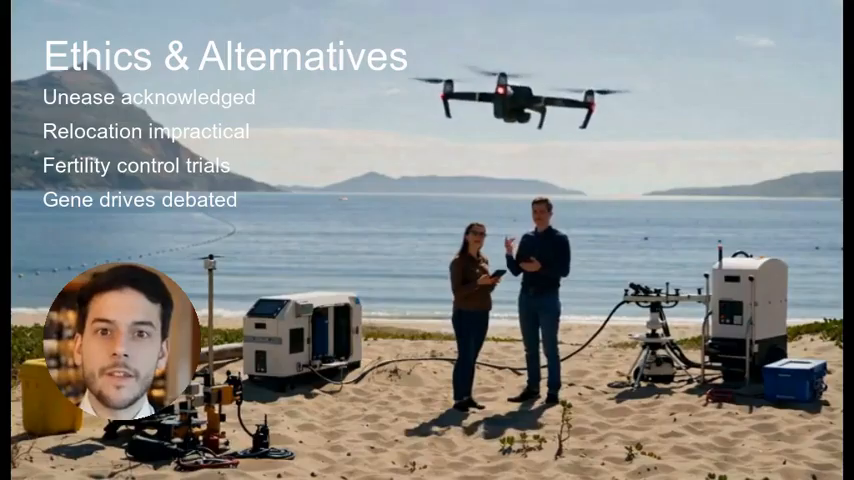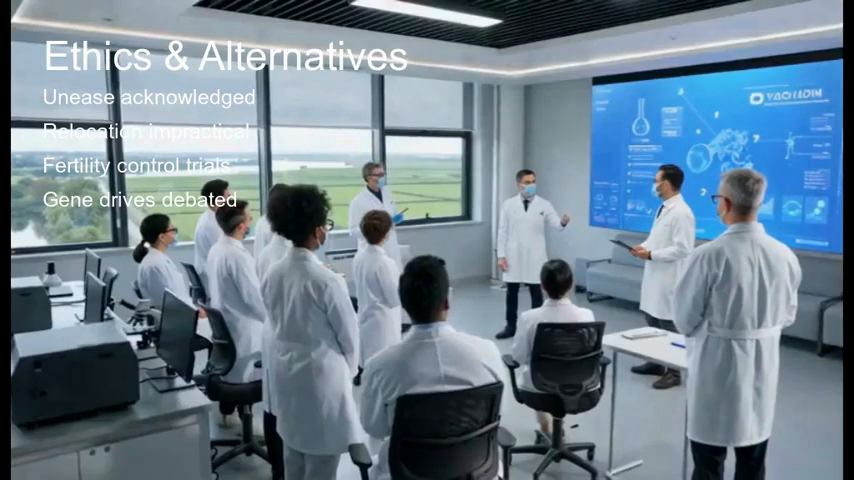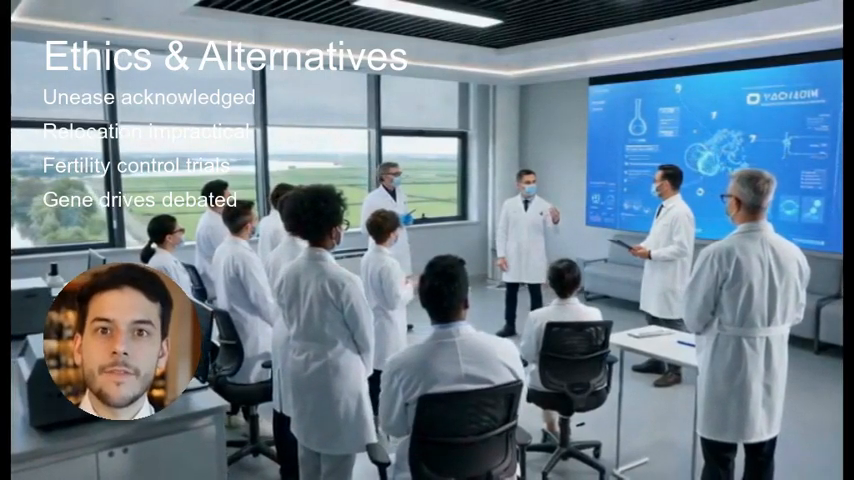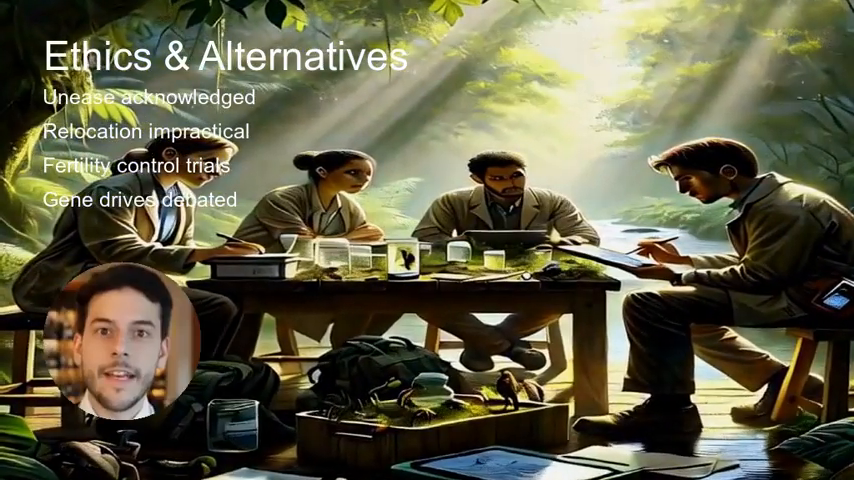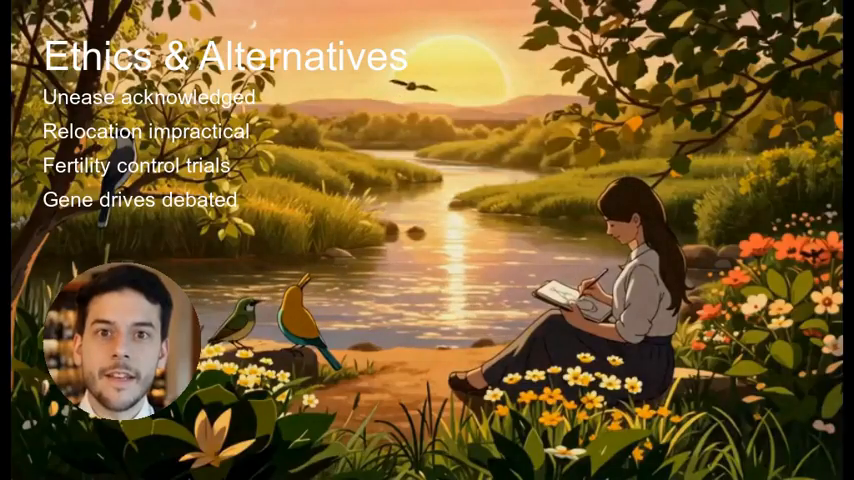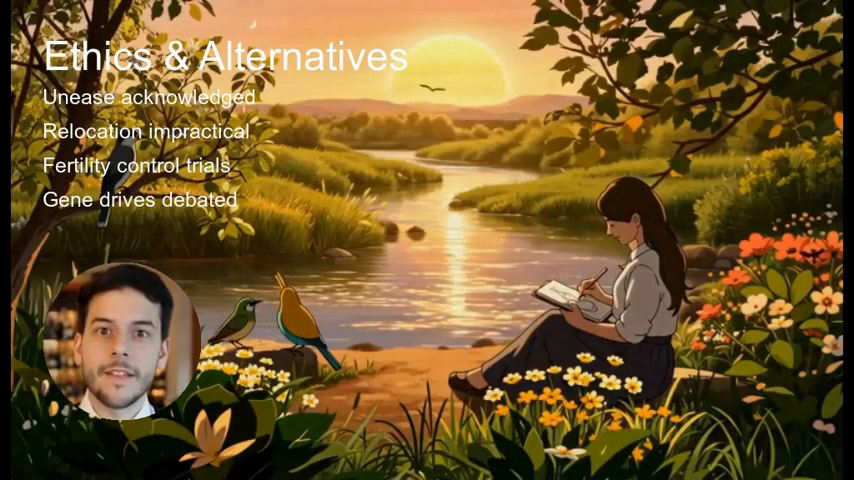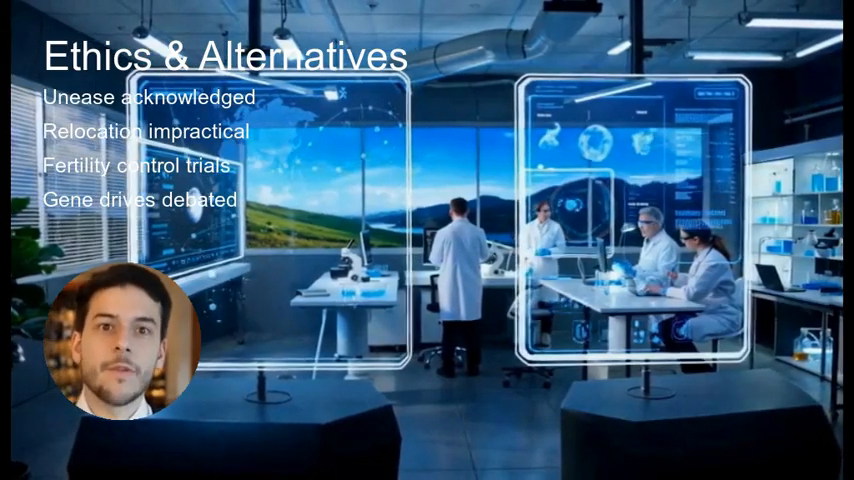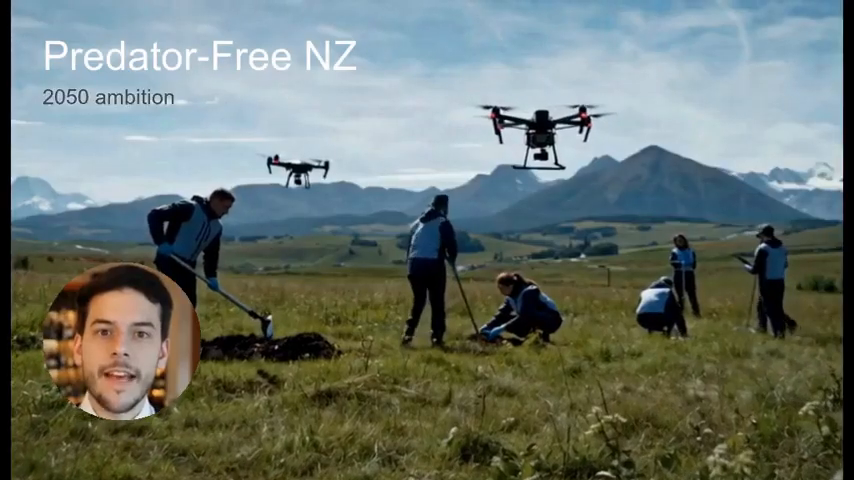But those raise new ethical questions. We must weigh risks carefully. Altering genomes carries unknown consequences, and public acceptance is far from guaranteed, even if it could work. Many conservationists thus view controlled eradication as a sad necessity. Each stoat trapped means dozens of birds saved. Yet, we hope emerging technologies will make interventions more precise and humane, reducing suffering and non-target casualties.